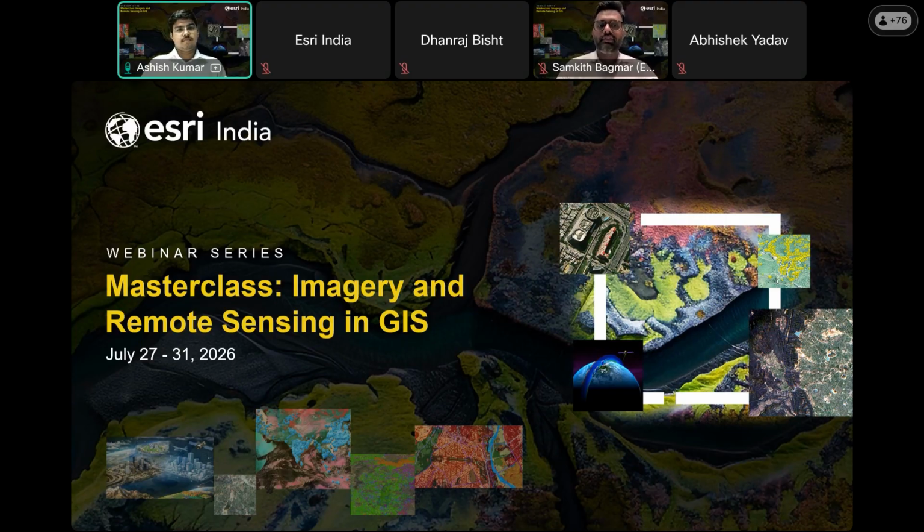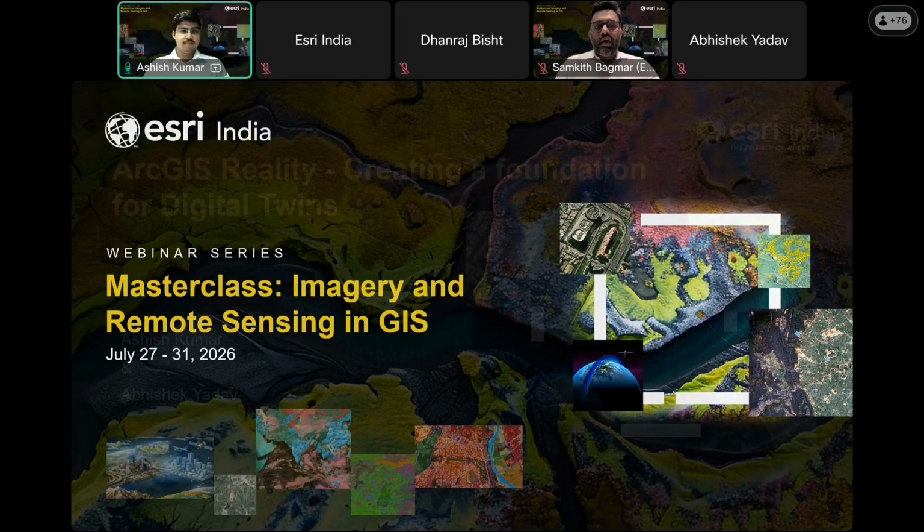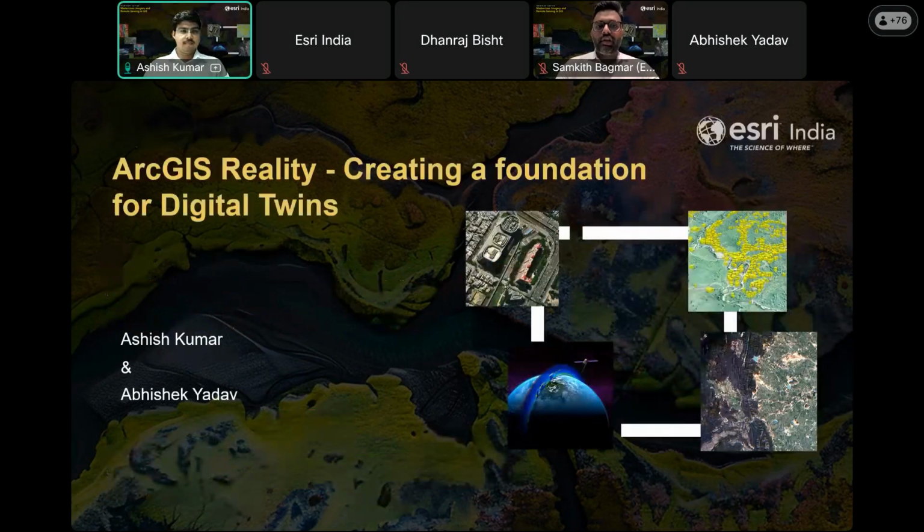Today, on day three, we step into a topic that connects all these words together. It's ArcGIS Reality, creating a foundation for digital twins. A digital twin is a living digital replica of the physical world, but a digital twin is only as good as the reality capture data powering it, as it forms the foundation of the digital twin.